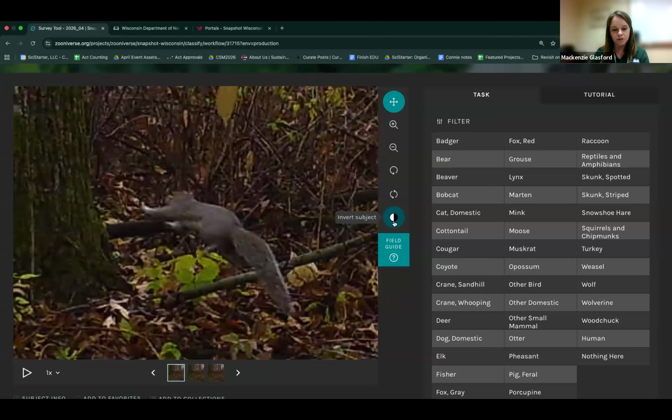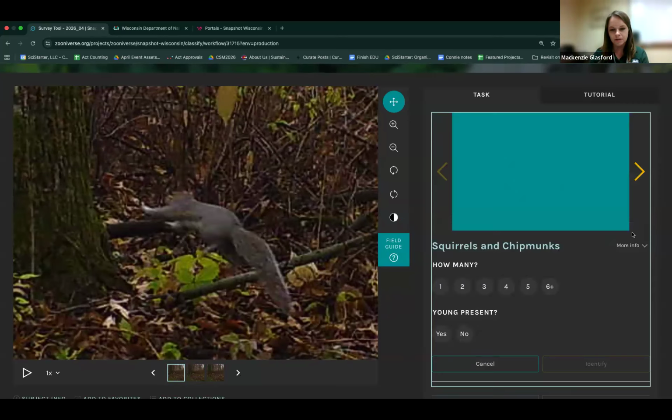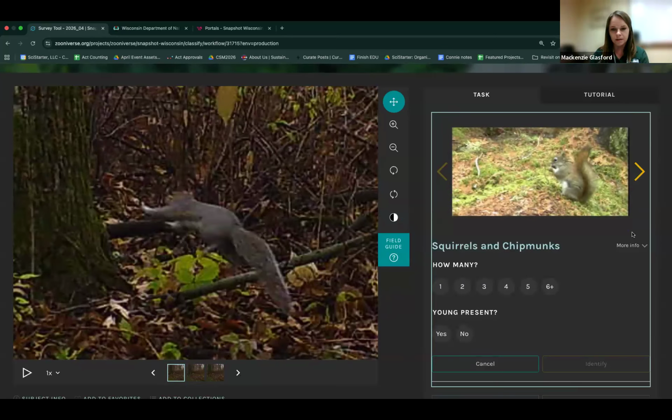So for this one, I am fairly confident this is a squirrel captured on the trail camera. We have that classification list to the right, and you can select from whatever species that you believe it is. So you could select squirrels and chipmunks. A flying squirrel is not an option for this. I'm pretty sure it's not actually a flying squirrel, but it's sideways and in the air, so it's just moving very quickly.